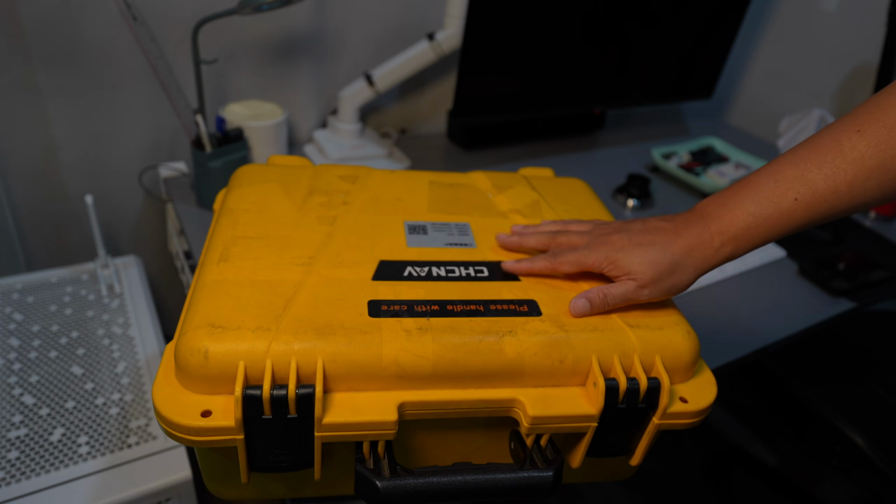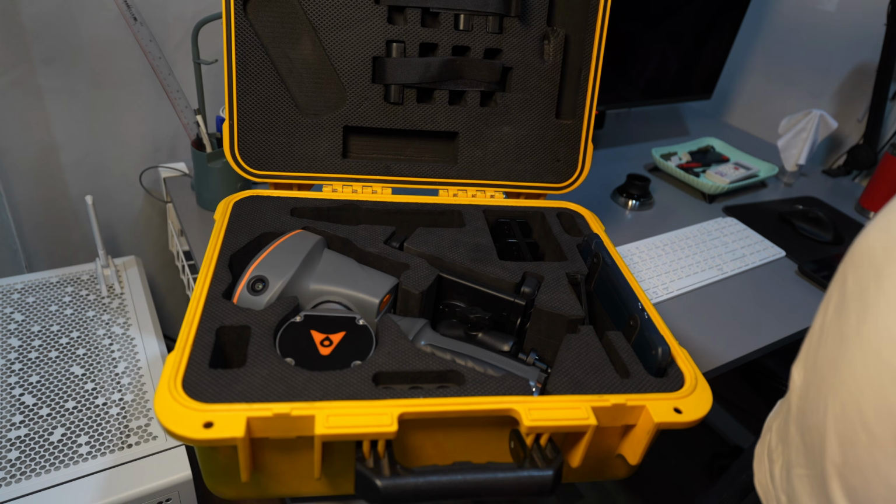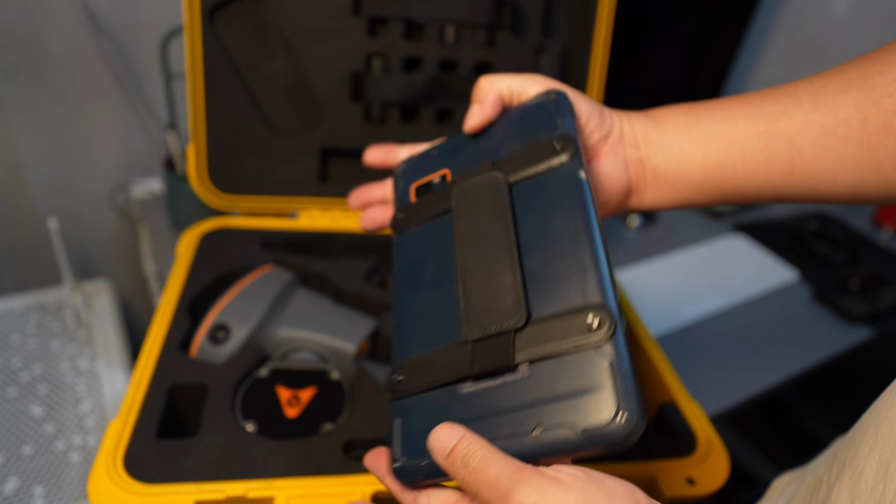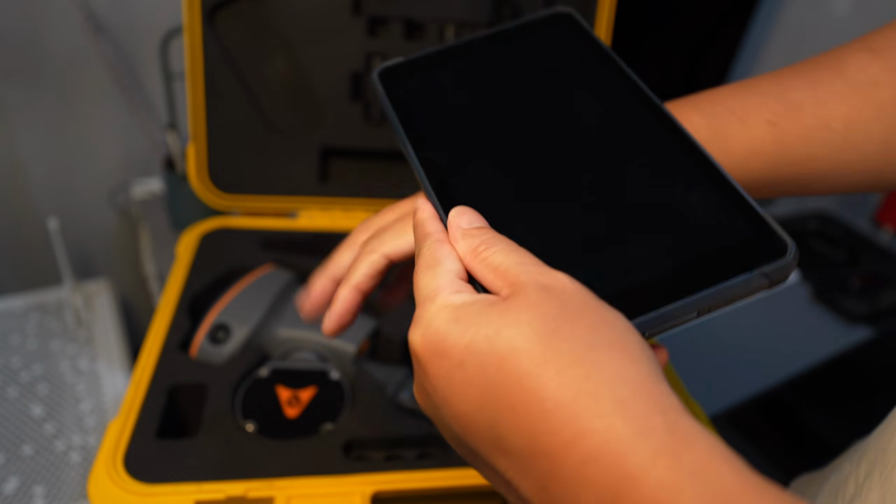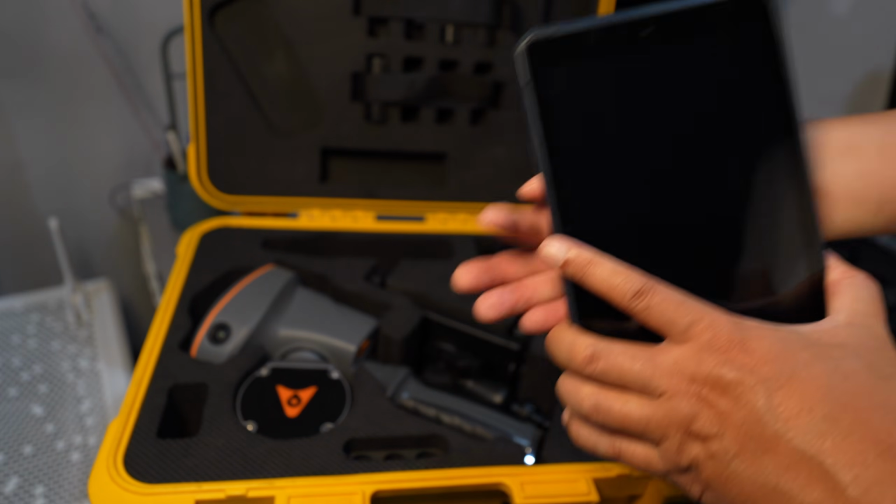Hey everyone, this is the RS30 SLAM LiDAR scanner from CHC Navigation. Unlike other scanners that need to connect to your phone, the RS30 comes bundled with its own Android tablet. There is no mount for the tablet on the scanner itself, but it does come with a wrist strap.